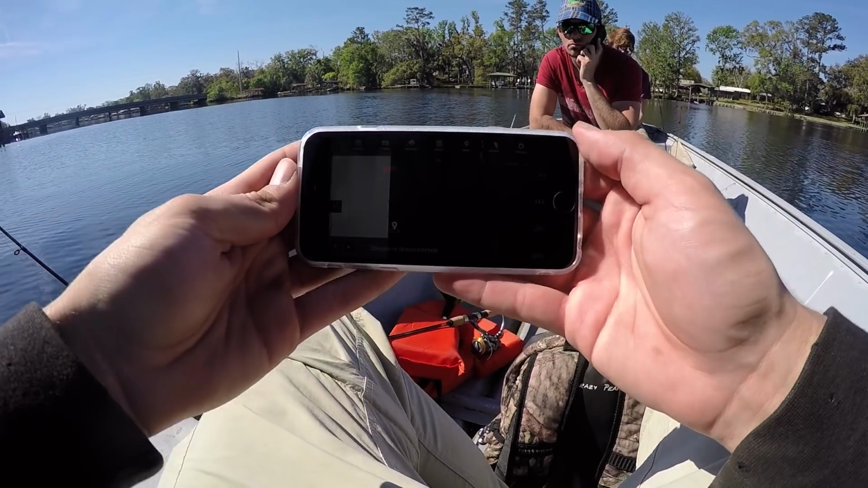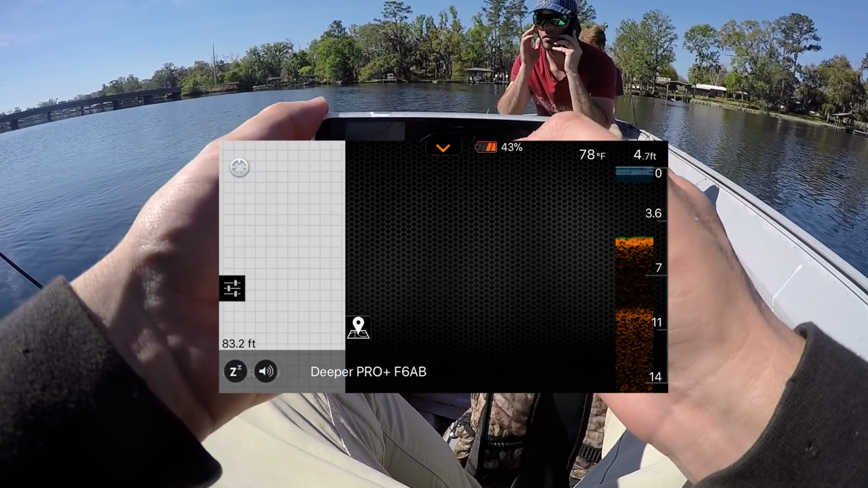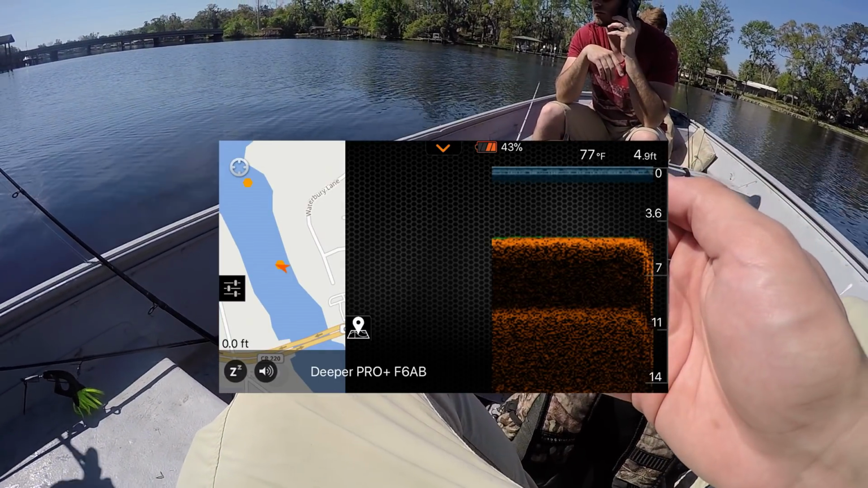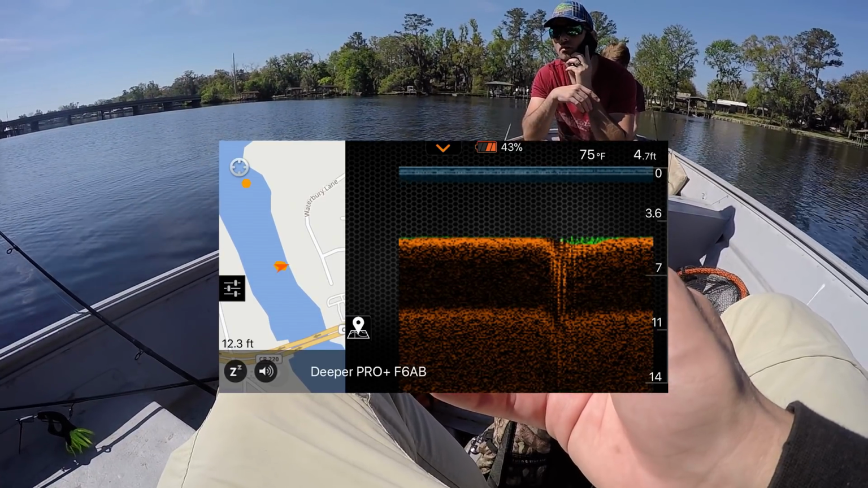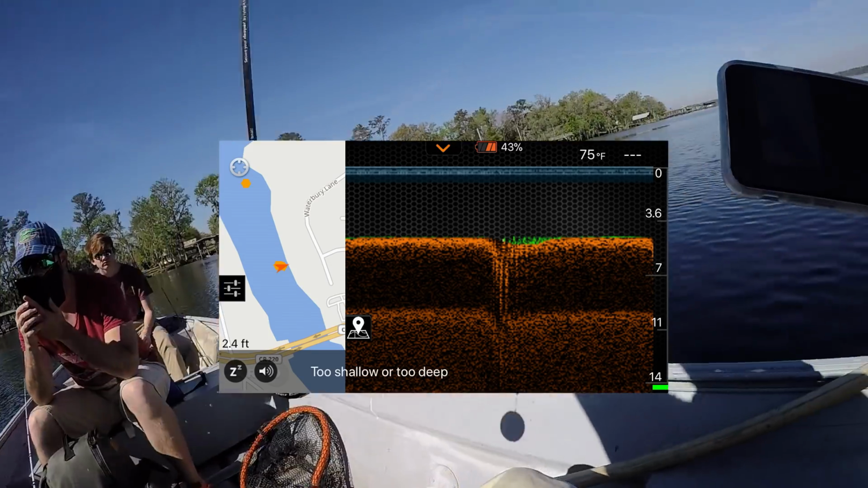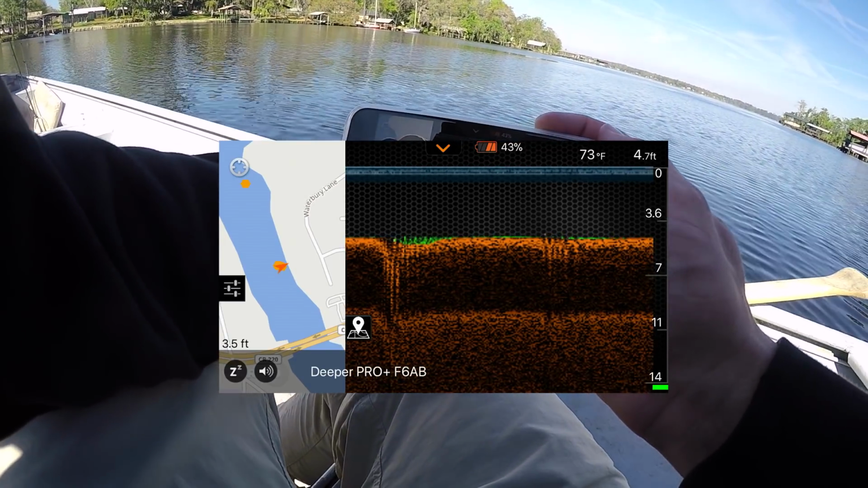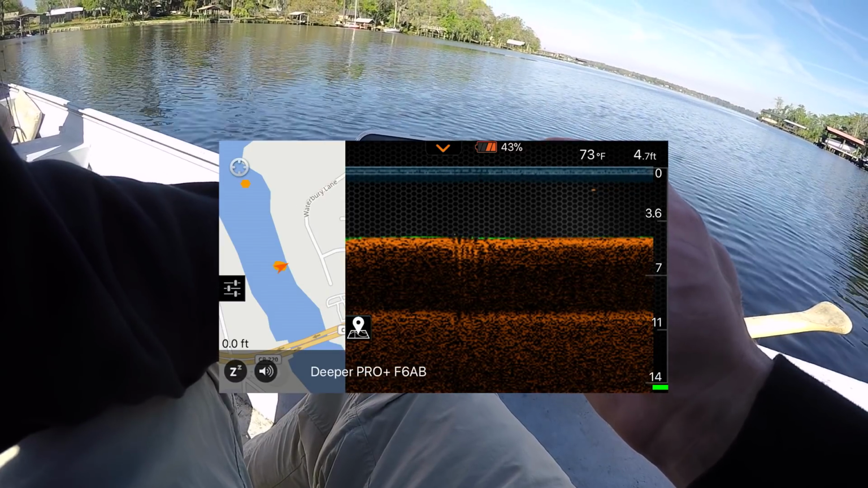All right, so this is what we're looking at now. The water temperature has actually gone to 78 degrees, 77 degrees. Well, it's touching the boat, dude. Is it? All right, get it out away from the boat. Let's see what the temperature is here. 73.